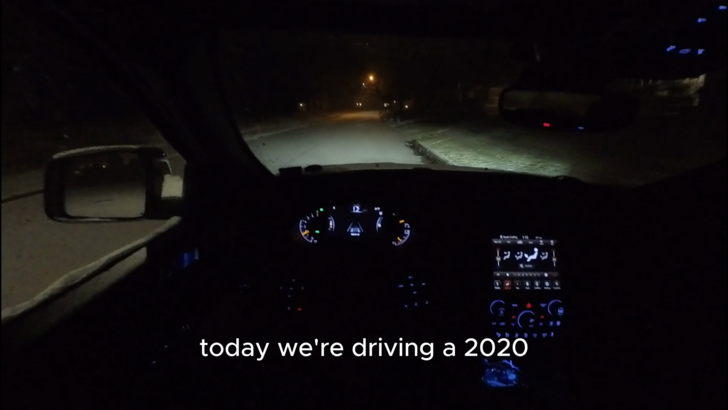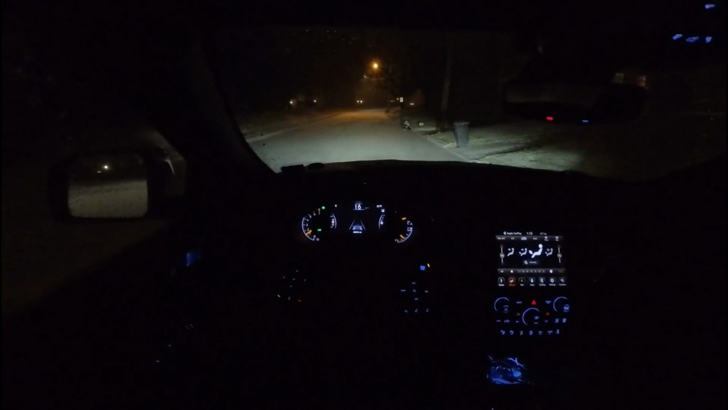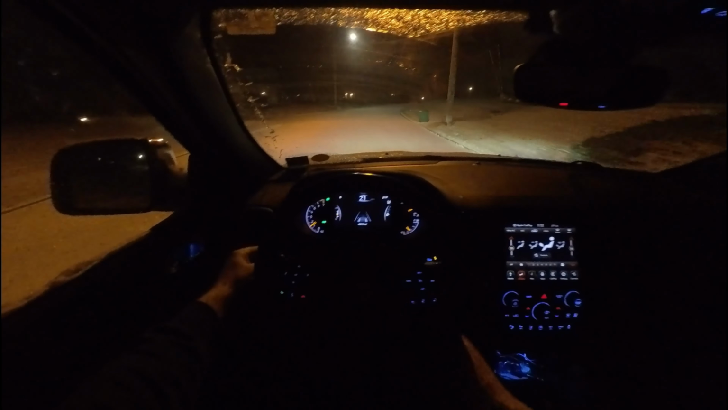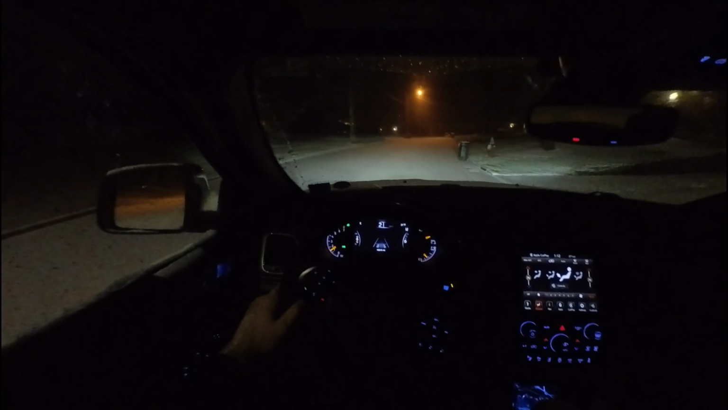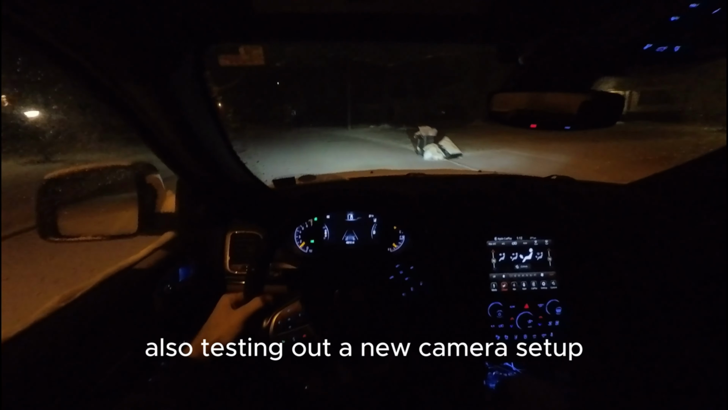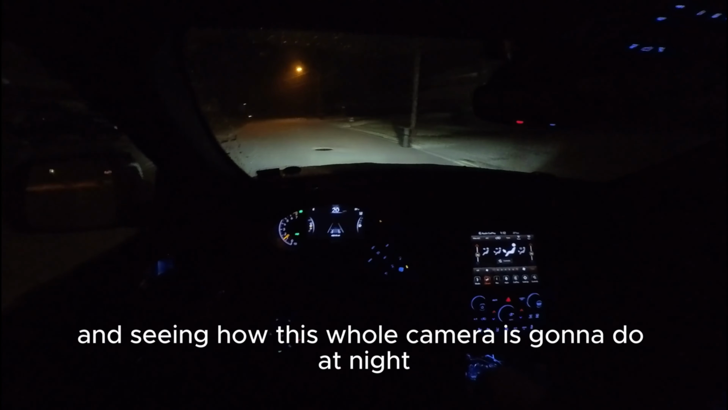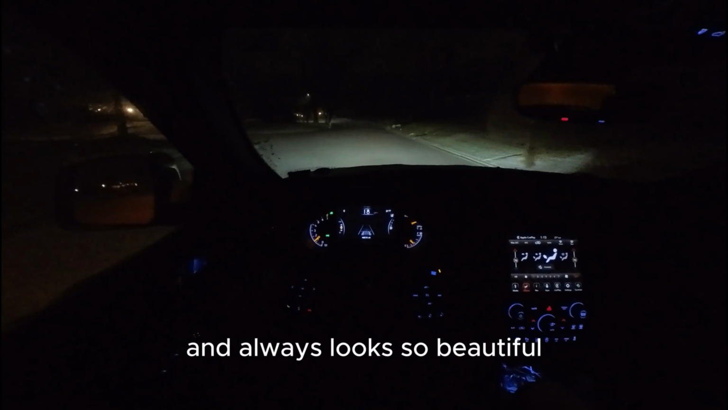Today we're driving a 2020 Jeep Grand Cherokee V6. Also testing out a new camera setup. I'm seeing how this little camera is gonna do at night. I love driving in the winter time. I love driving when it's snowing. It always looks so beautiful.